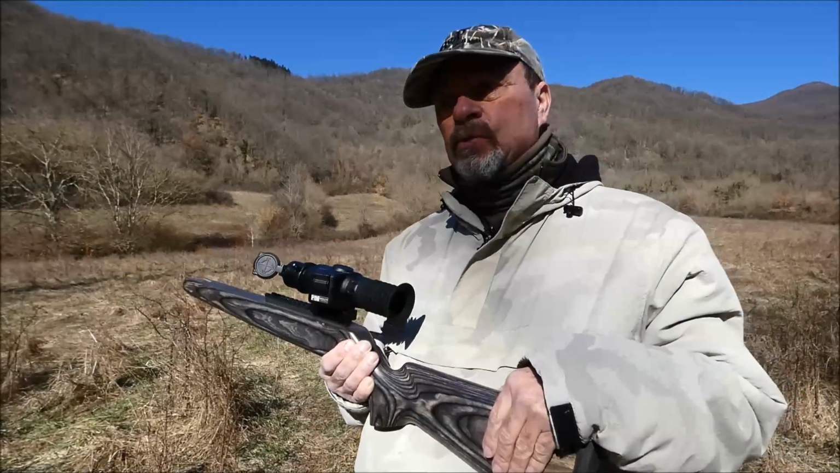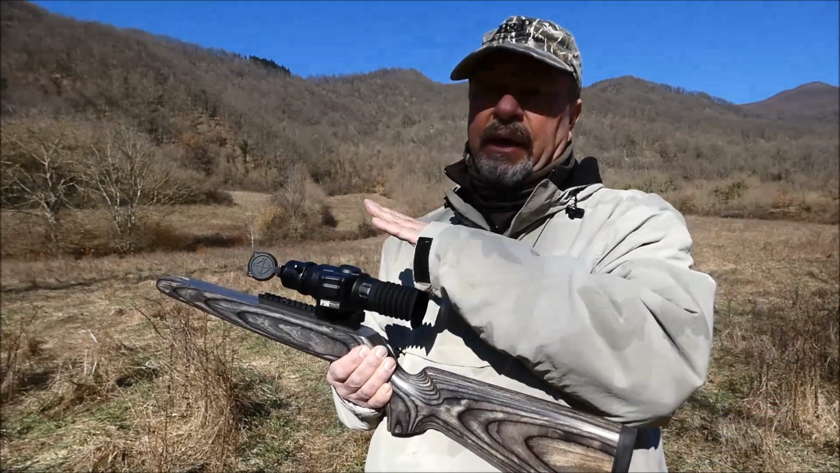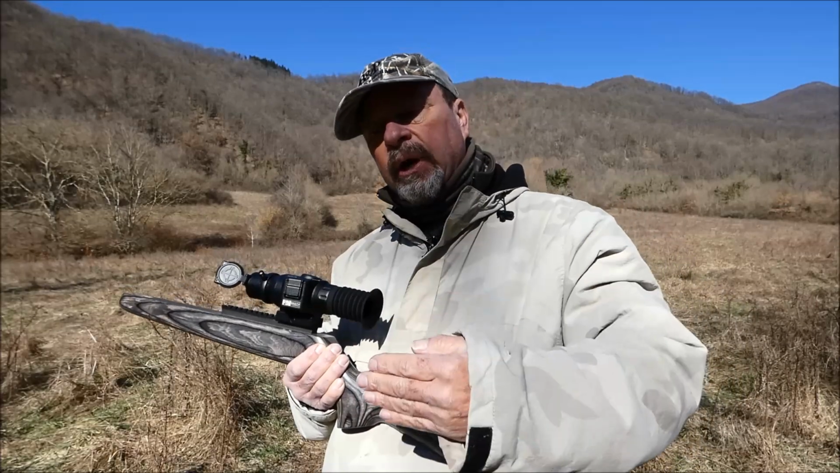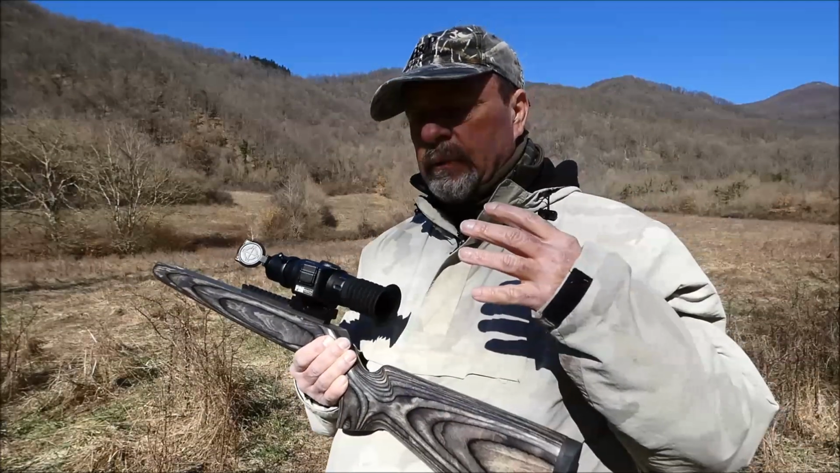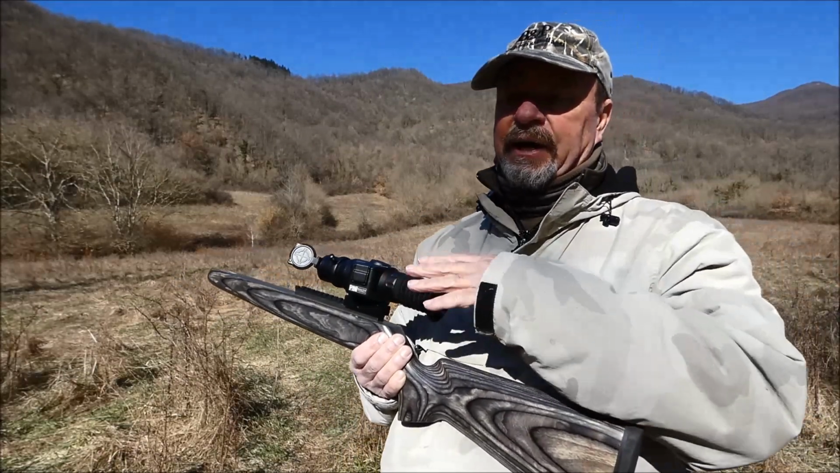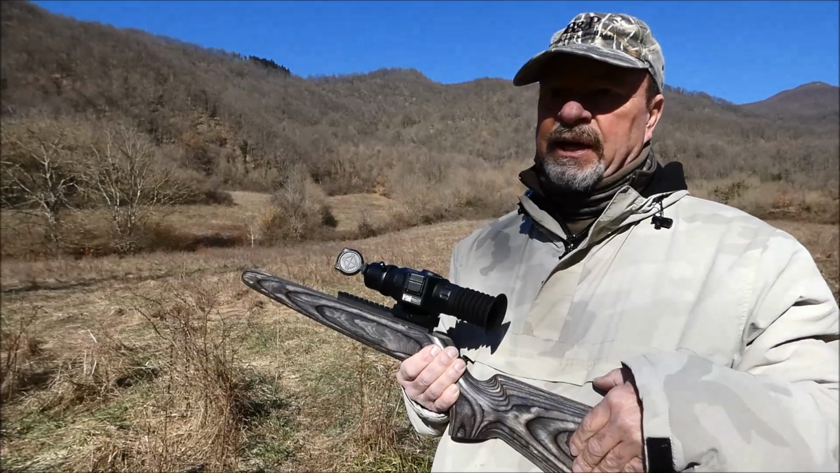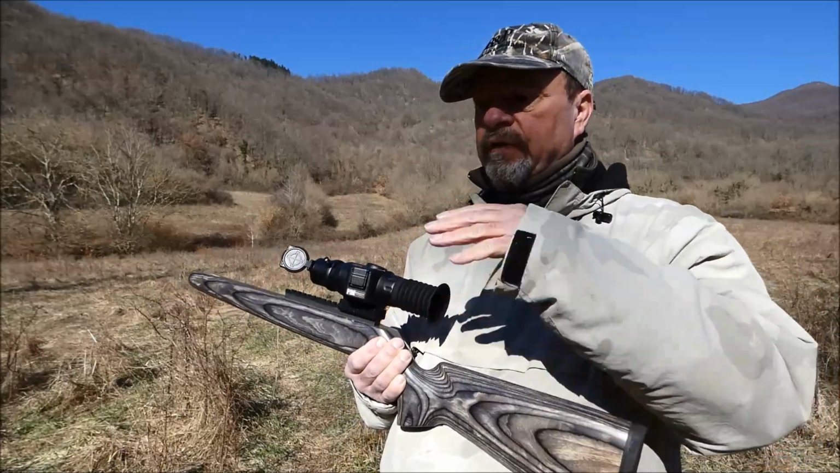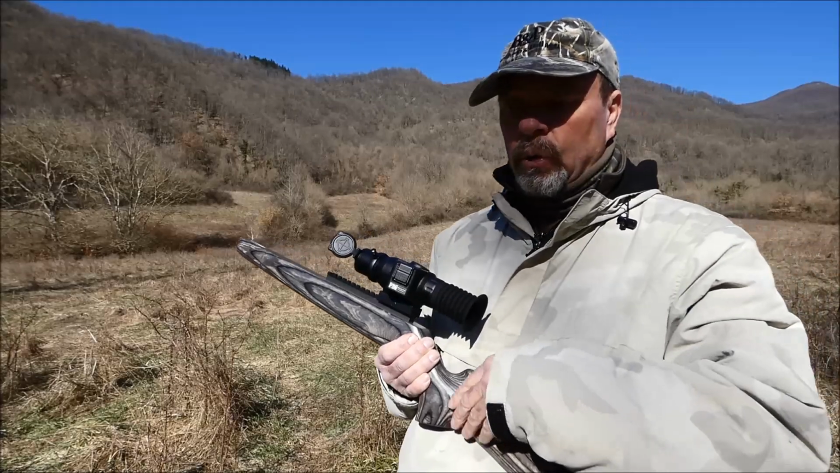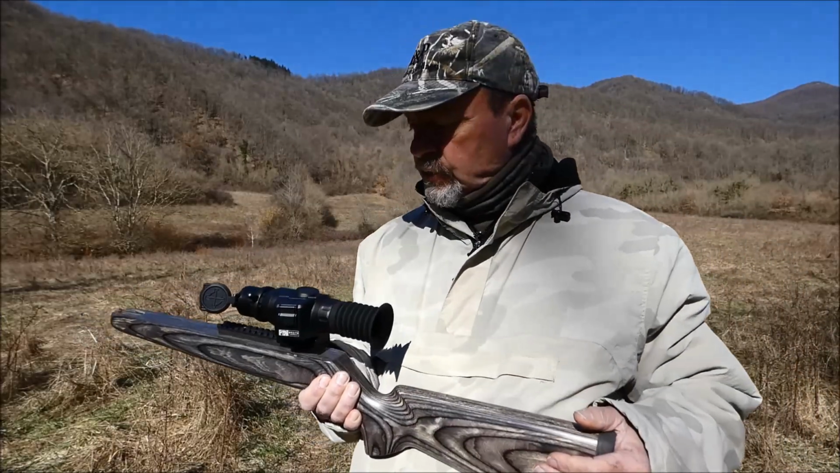So in this way, when you buy a thermal device, what you need is the maximum available flexibility, and that's why Sightmark decided to put in this instrument all these features, okay, all these different possibilities, okay.